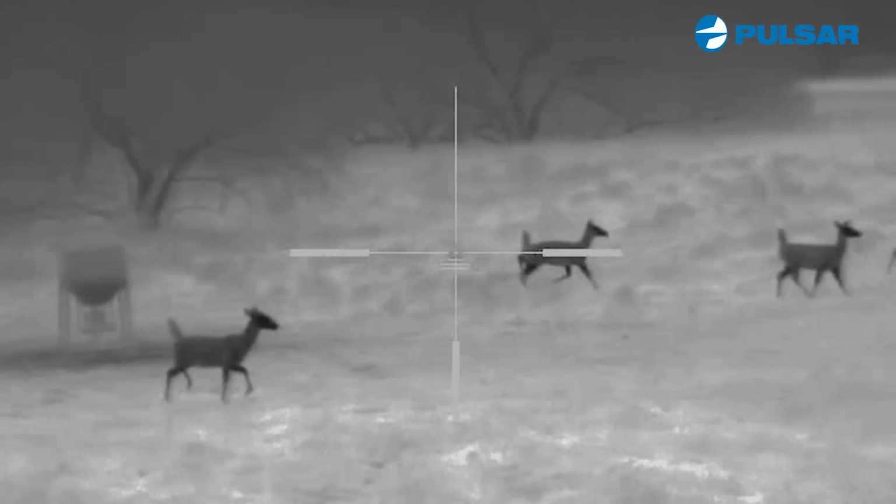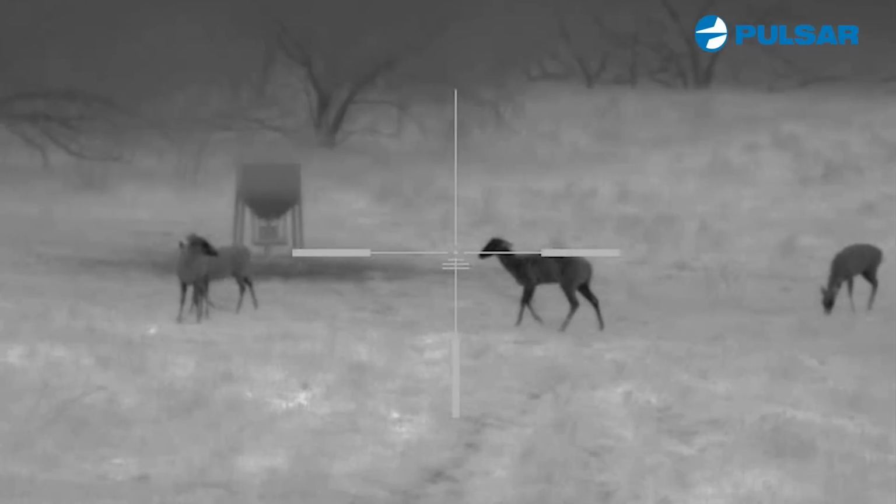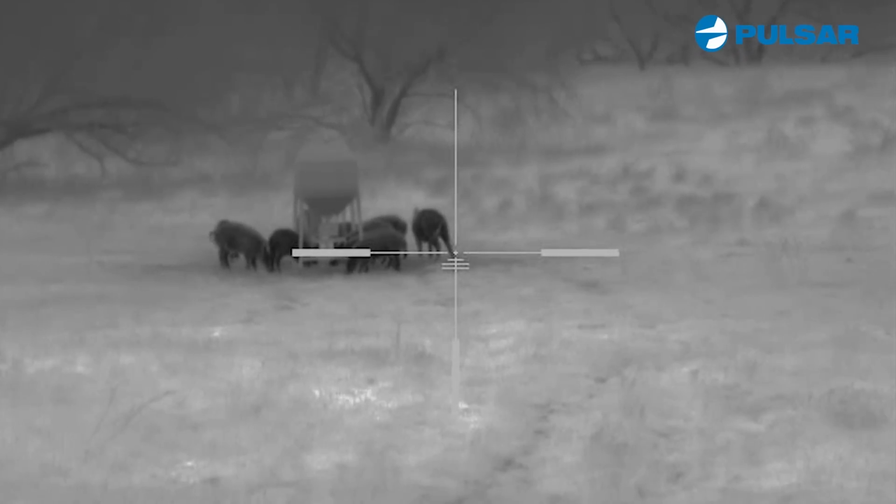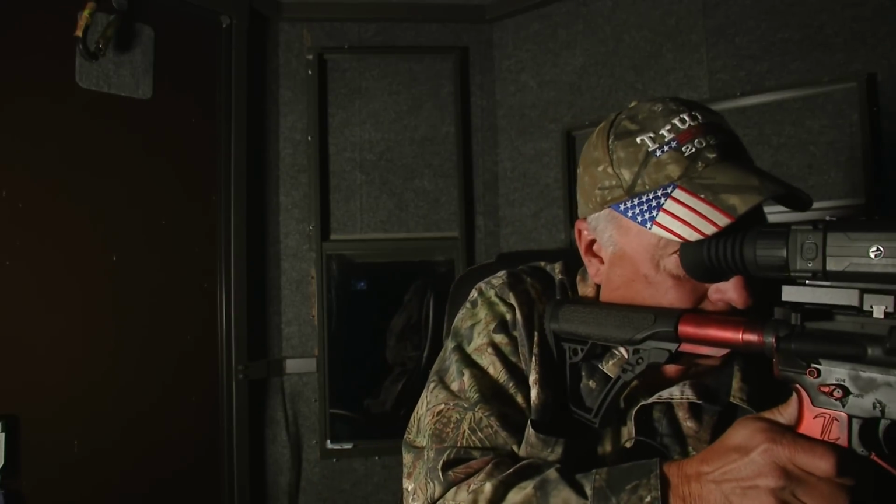Okay, and as it starts getting dark, I think this is weird because this place should be covered up with hogs. And the next thing I know, I look up, and they're at the feeder right now. All right, so I'm sitting here thinking, okay, they made it all the way to the feeder. I didn't see them coming, but they're there. And they're feeding around.